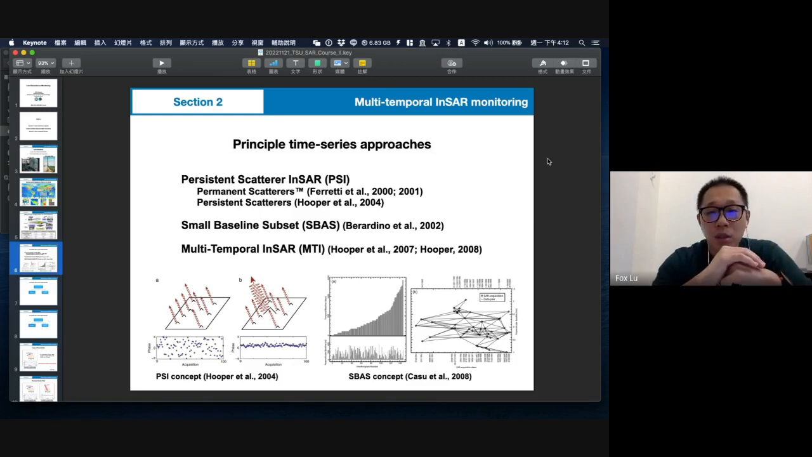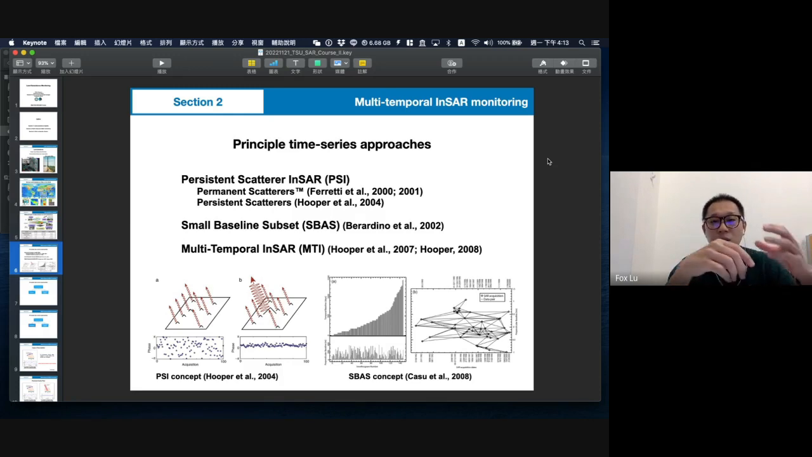These methods have two major components. First is persistent scatterer InSAR. Some people call it PS, or some people call it PSI, and so on. But the first to develop it was Ferretti in 2000 and 2001. Here you will find the trademark.